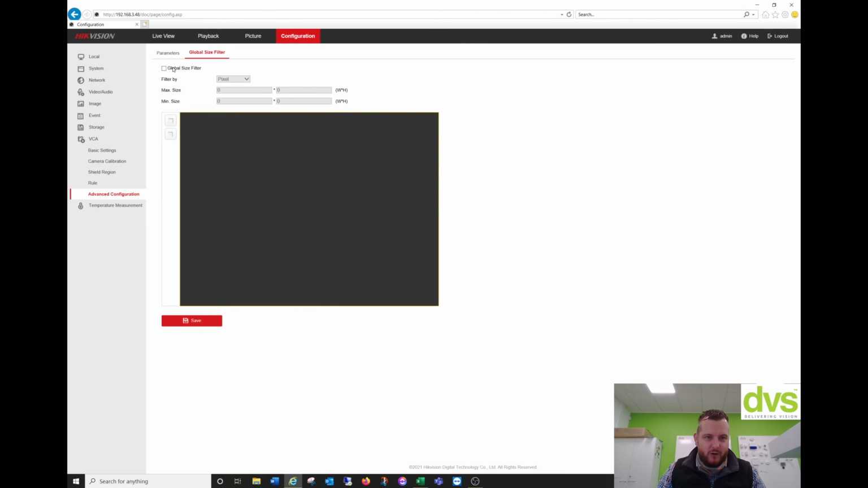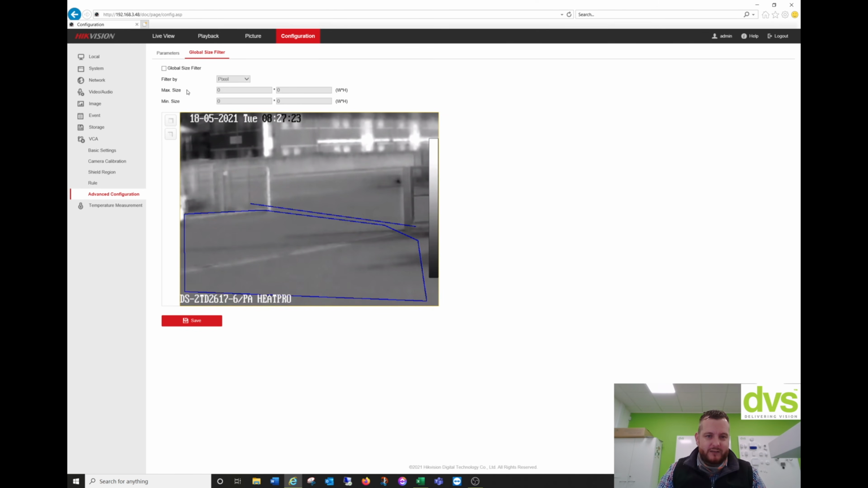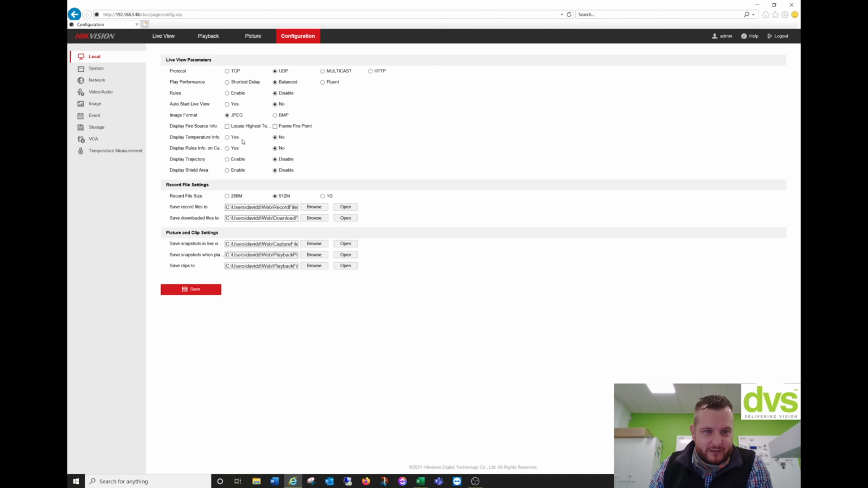And you can apply a global size filter. So if you want the same filter to apply for all VCAs, click global size, draw it there, and it will apply that size filter to every VCA you've added, so you don't have to do them independently. So that's effectively the thermal camera in a nutshell.